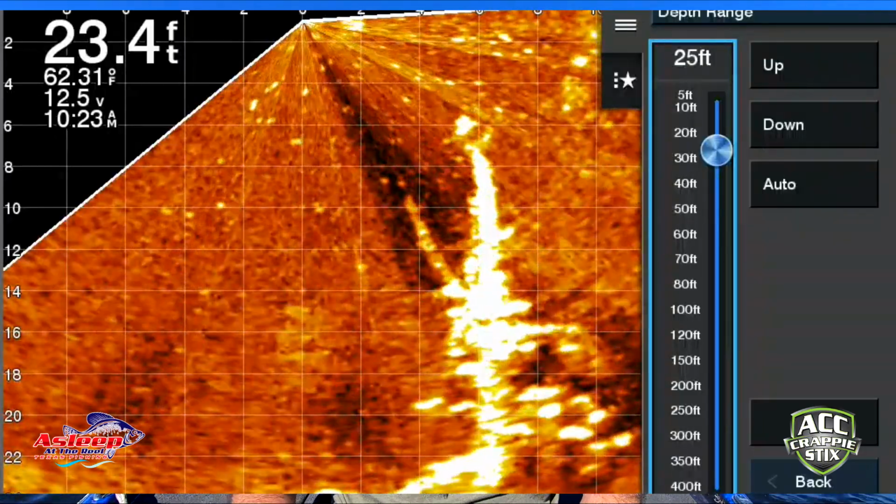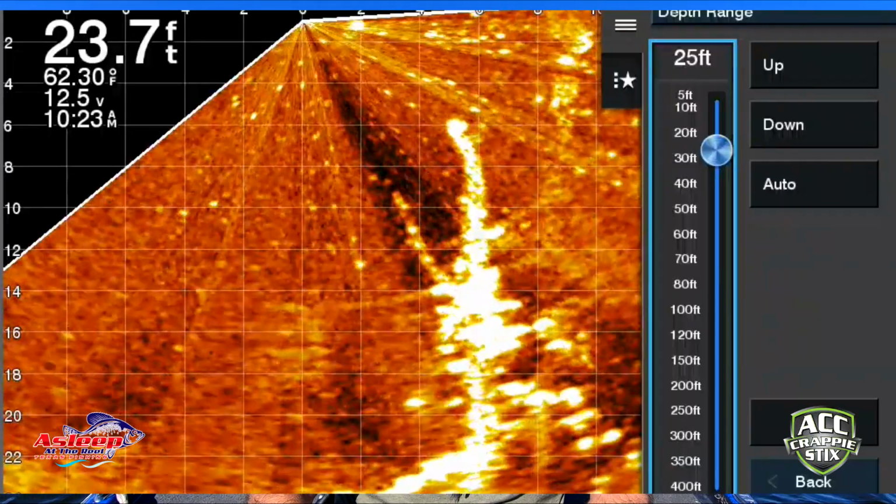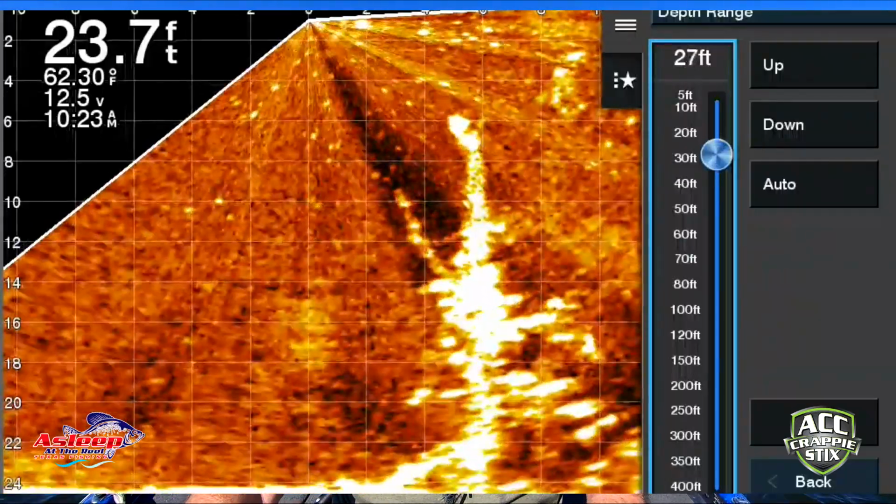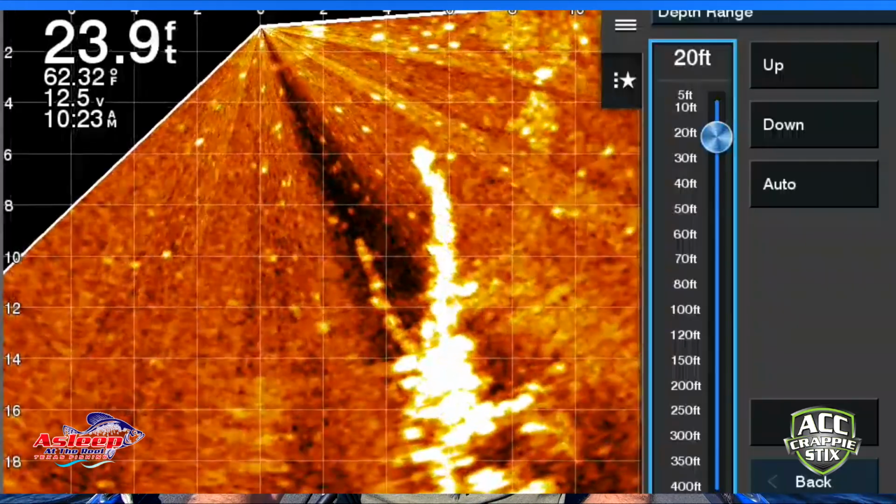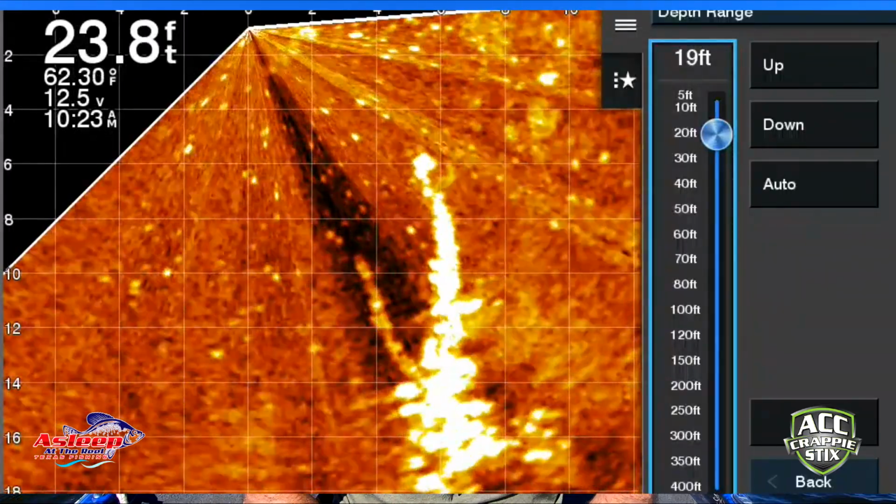There was a guy that I talked to the other day. He knows that pretty much everything on the bottom is going to be catfish, so he maximizes it even more. He'll cut out the first 5-6 feet, and that's what he's fishing with. So it's kind of up to you.